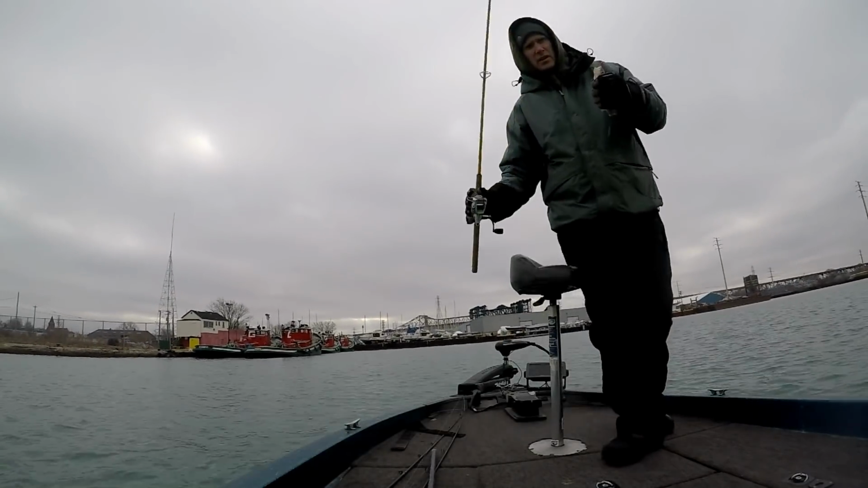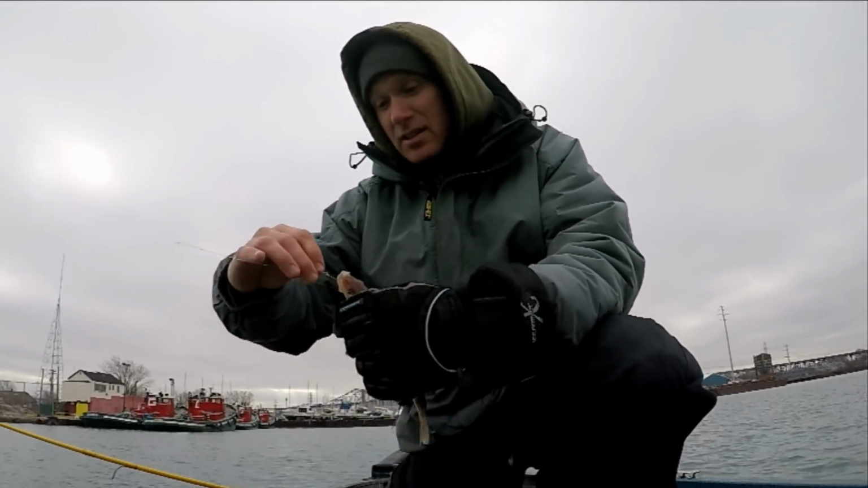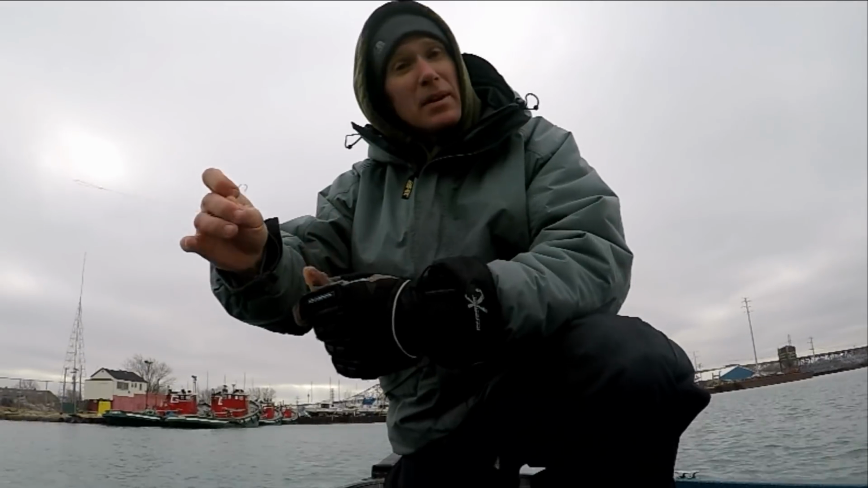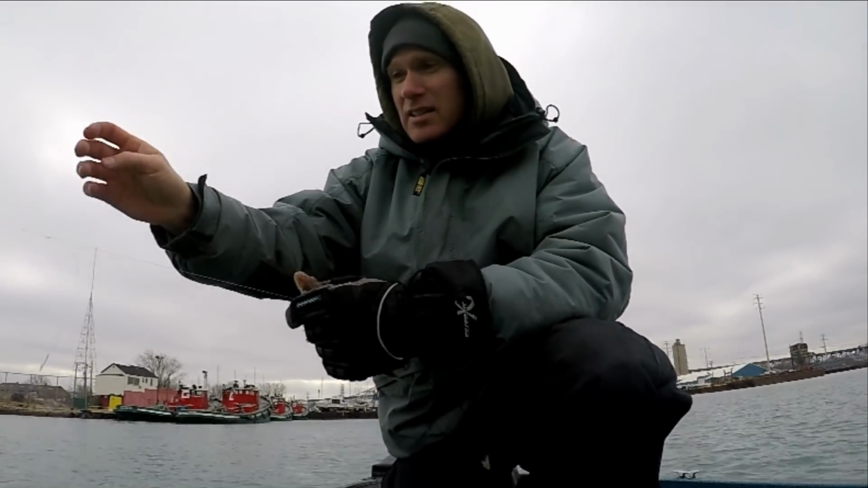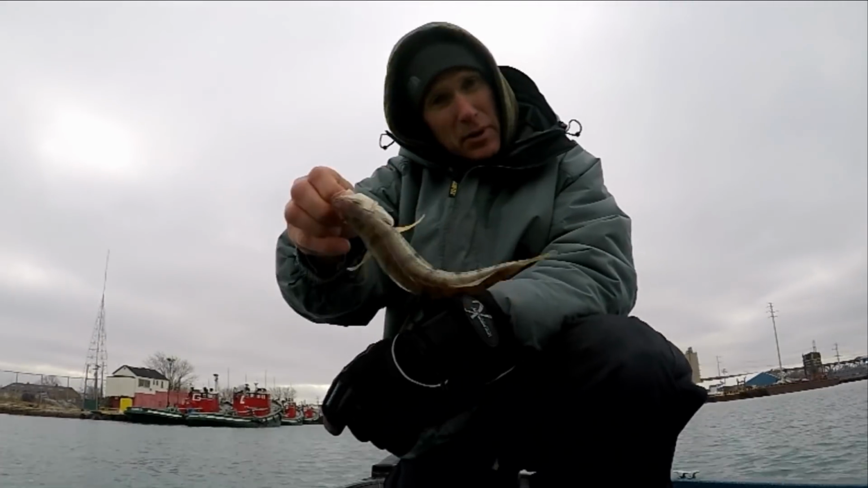I have definitely caught more fish. Early on, I was struggling big time. Jim was just lighting me up, and I'm finally starting to catch on. I was just too hyper, really dead sticking this thing like Jim kept telling me to do. No, I'm going to do something different. No, I'm not going to dead stick. I'm going to do something different. Yeah, well, I finally started dead sticking, and finally started catching some perch.